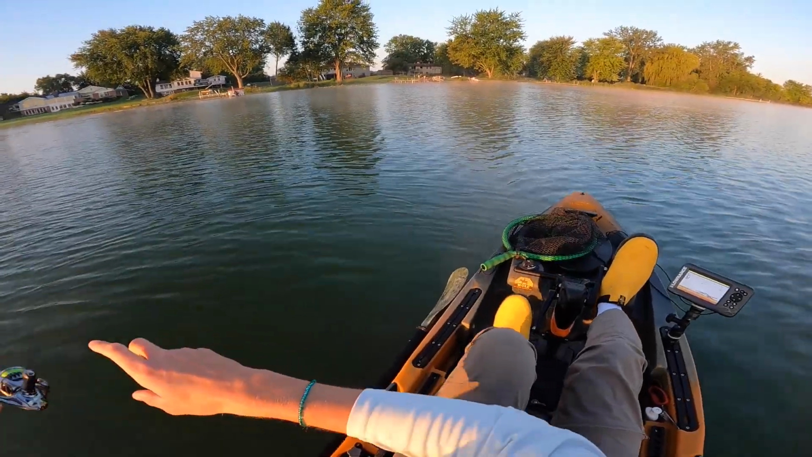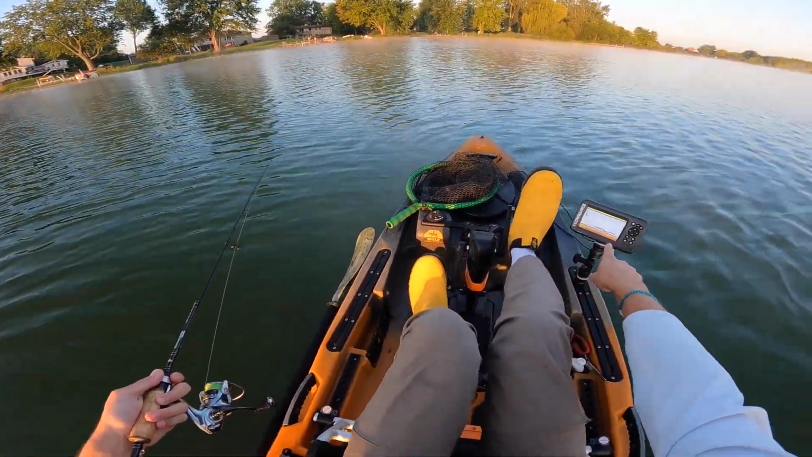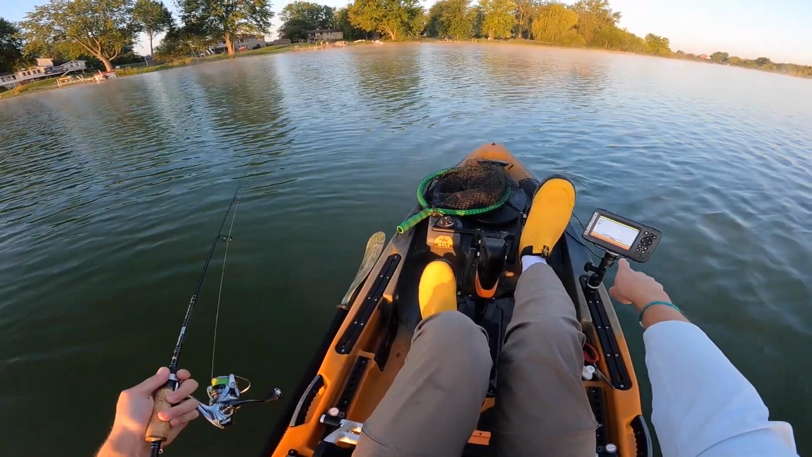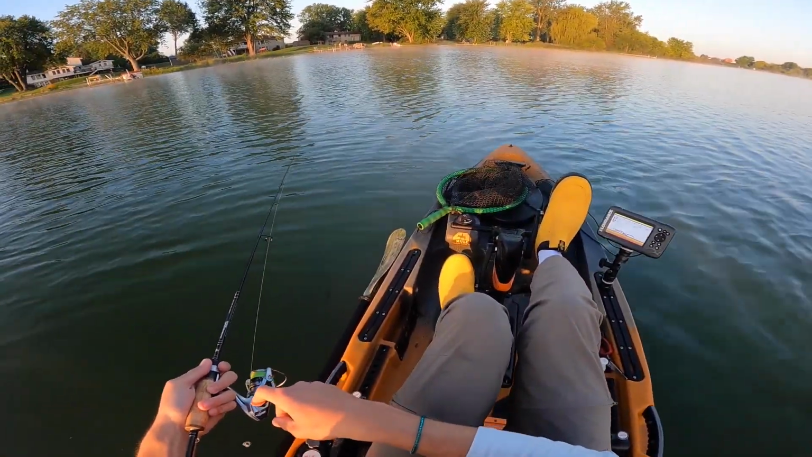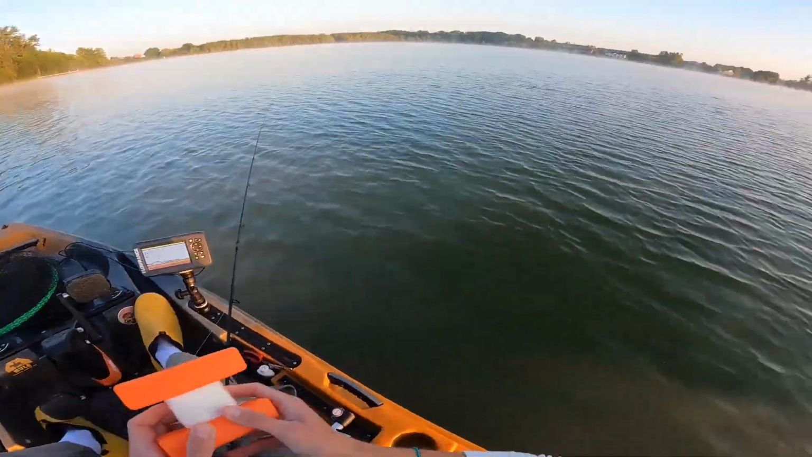I came out a little deeper. There we go. Oh, I just had a bite. Dadgummit. I'm starting to see marks down towards the bottom. I'm sitting in 8 foot of water and I just had a bite. I don't know what that was. Could have been a crappie, could have been a bluegill. Hard to say.